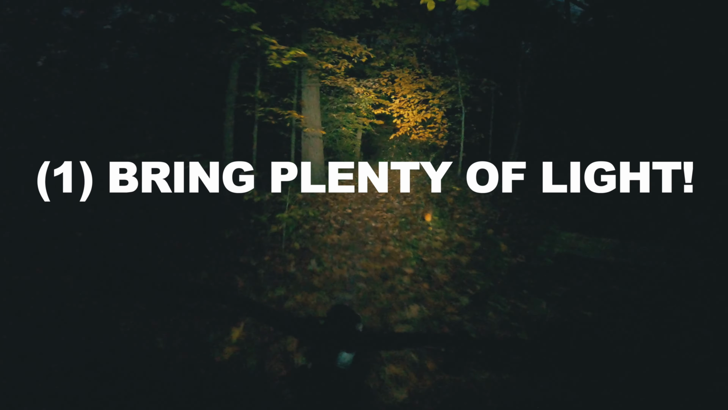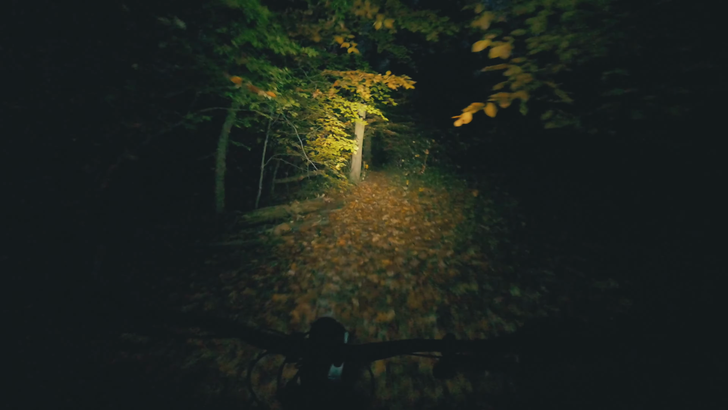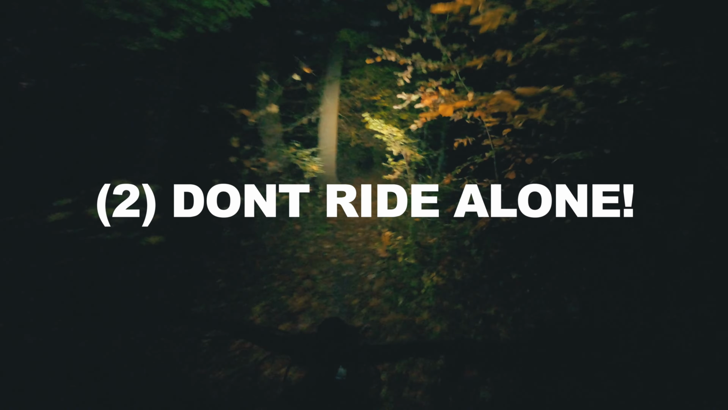I'll give you a couple of tips about riding in the dark. Number one, bring plenty of light. I always have a backup light in case one of my lights fail. I never want to be stuck without a light, especially when you're out here. Number two, don't ride alone, would be my next tip. And I do it, but can't find anyone who'll ride with me.